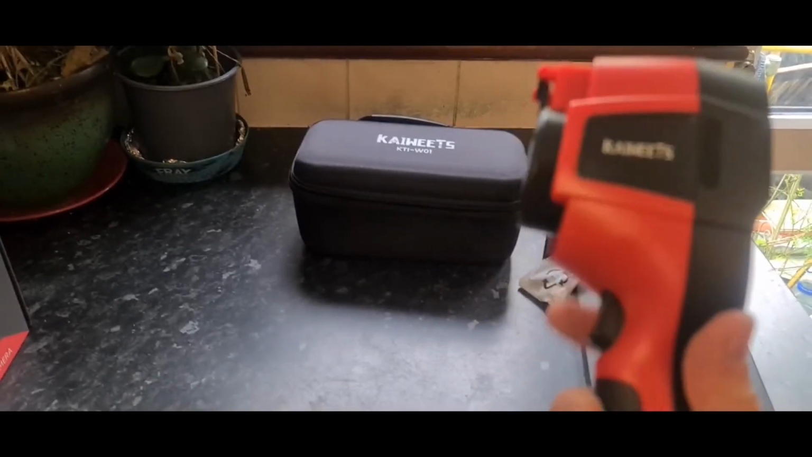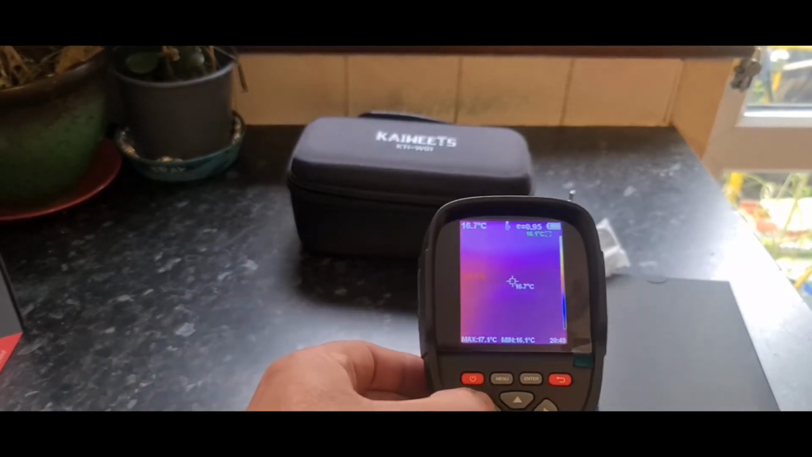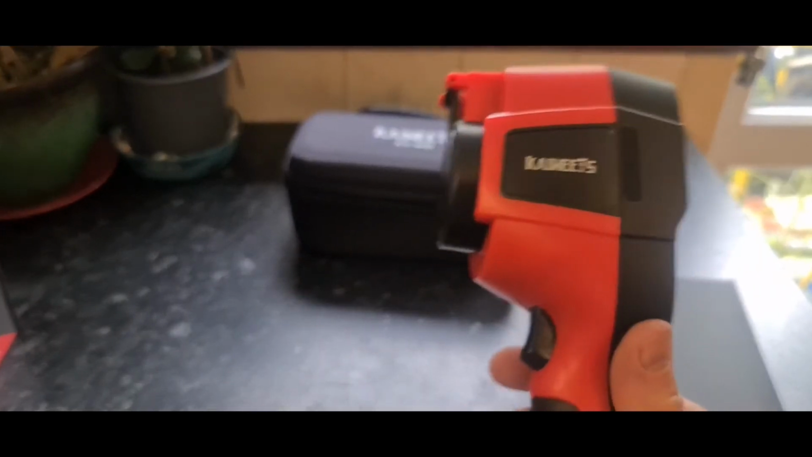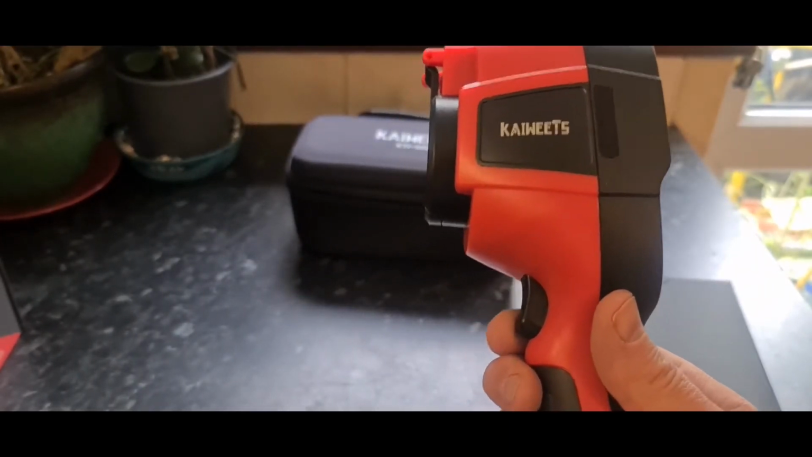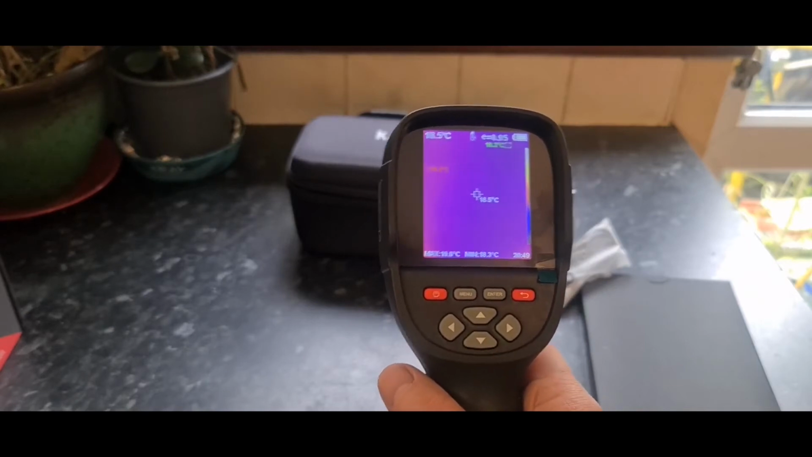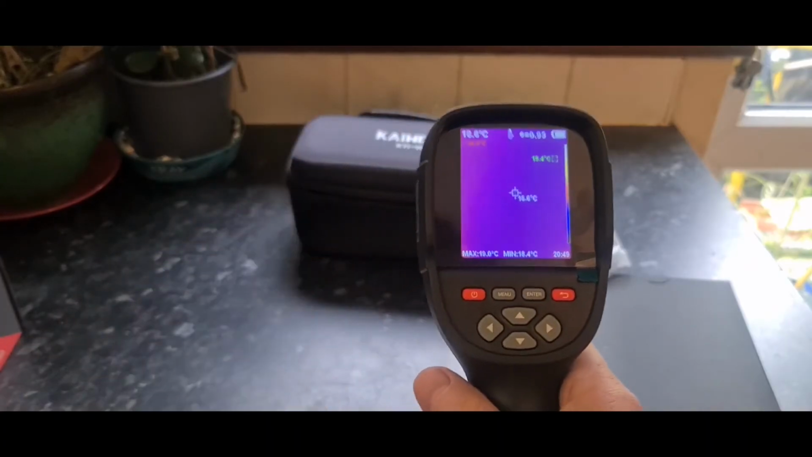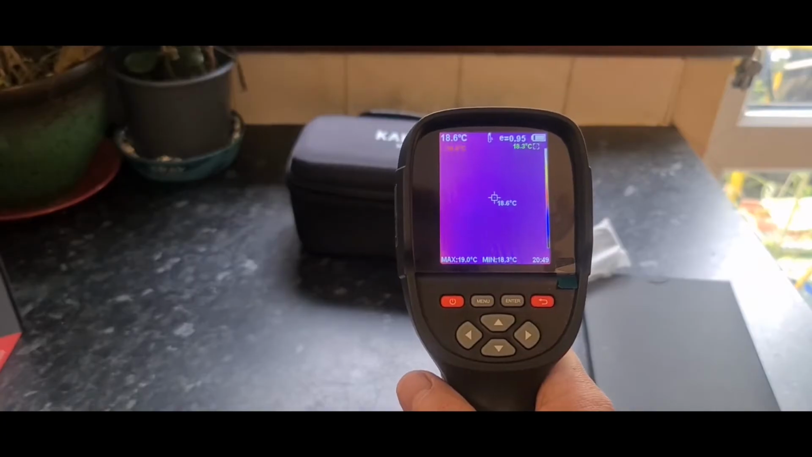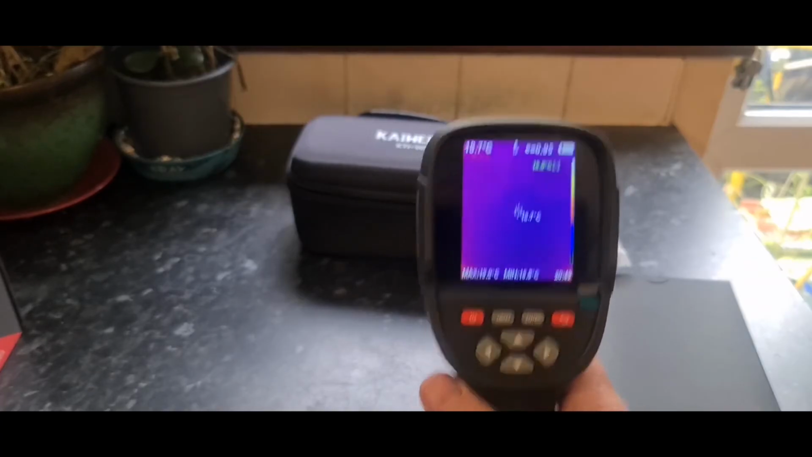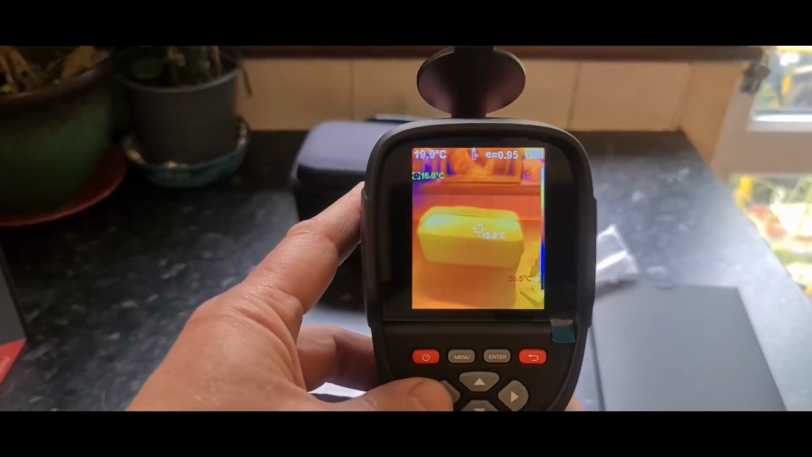So I'm assuming we can just press this to find out what the temperature is on any given surface. I'm not sure 100% what... okay. Right, okay, so basically what will happen is if you press it once, you get a photograph. I'll quickly demonstrate that. So we click it once, and then it will ask us, do you want to store the photograph? We say no, because we don't want to. And if you want to record a video, then you keep your hand on it, and it will say start recording, yes or no. We're not going to record anything because I don't really see the need to. Okay, well, as you can see, there is the basic function for the thermal imaging.